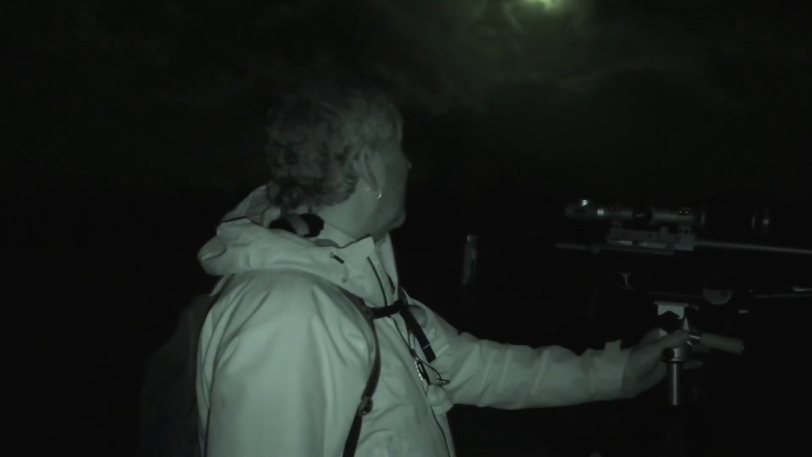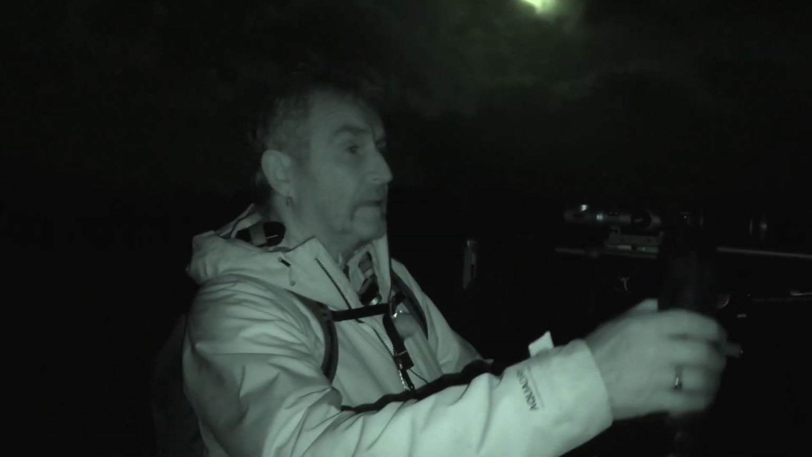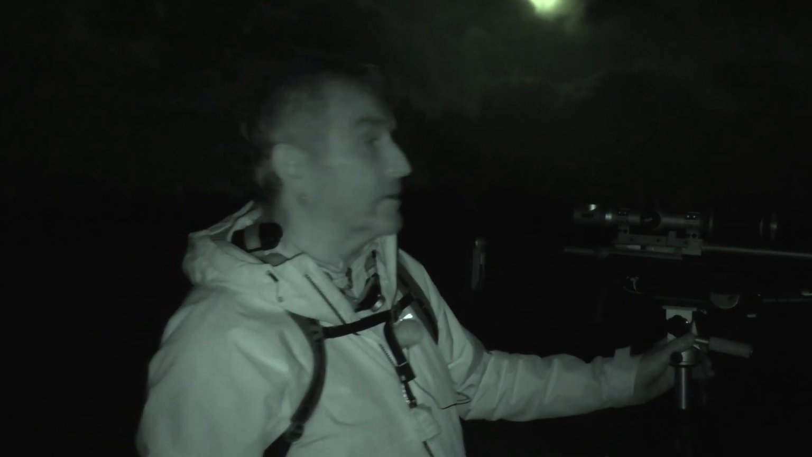Right, we're getting a bit of cloud cover now, we can see it coming in. Hopefully it's not bringing rain with it, but we're going to use the cloud cover now to walk down this tree line, down by the dry stone wall, using these areas to cover my movements, and hopefully get into some of these rabbits that are down the far end.